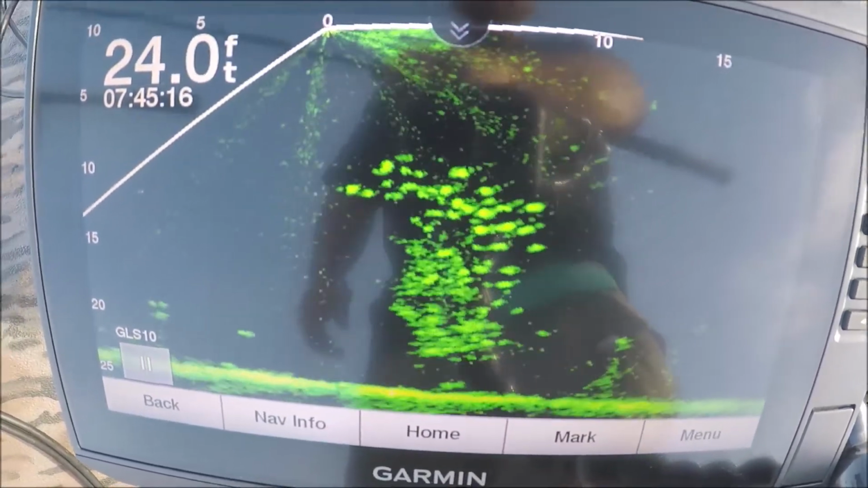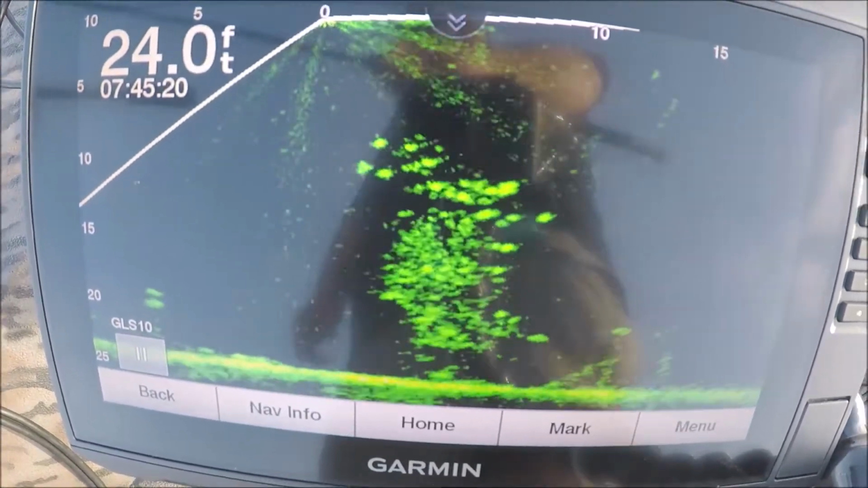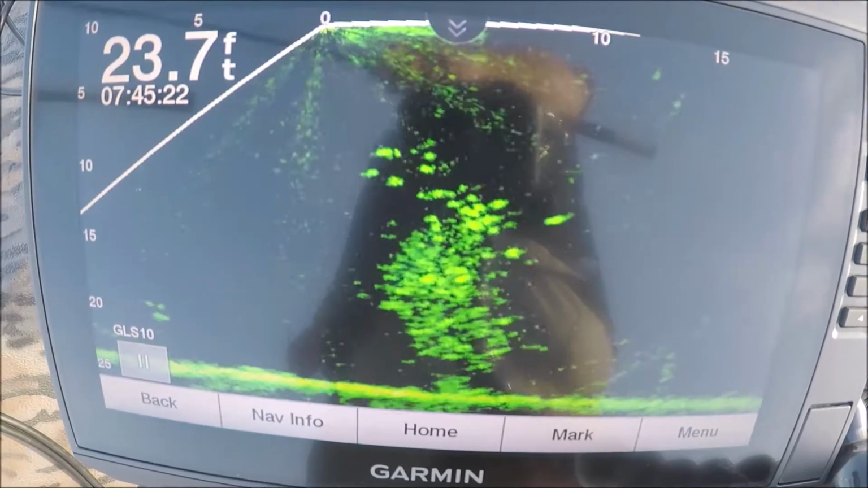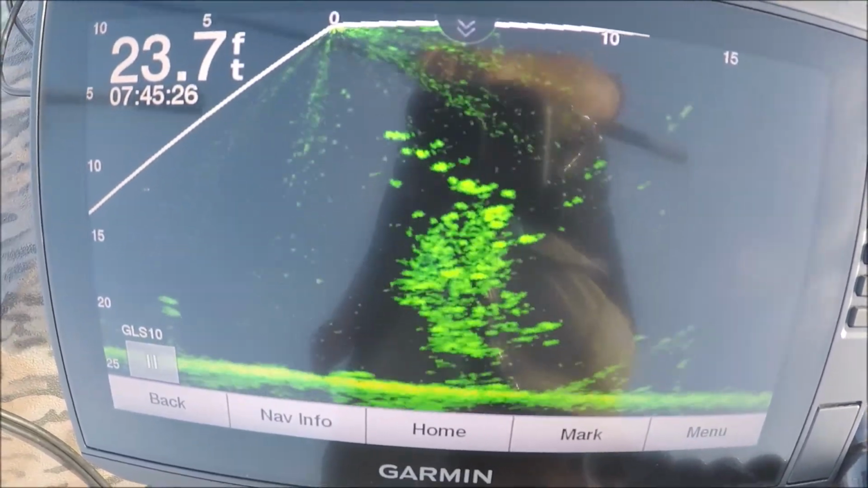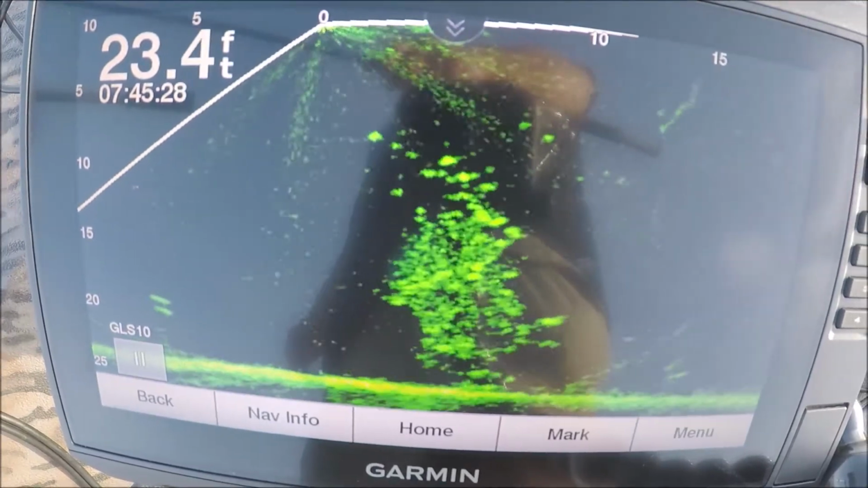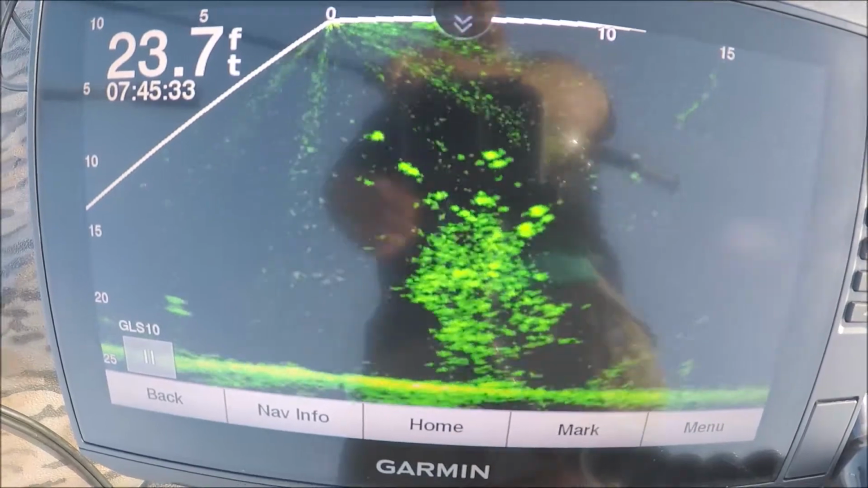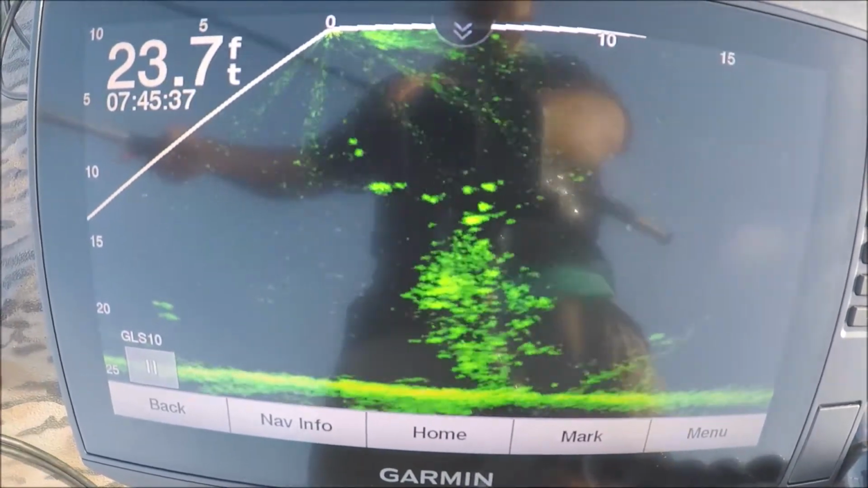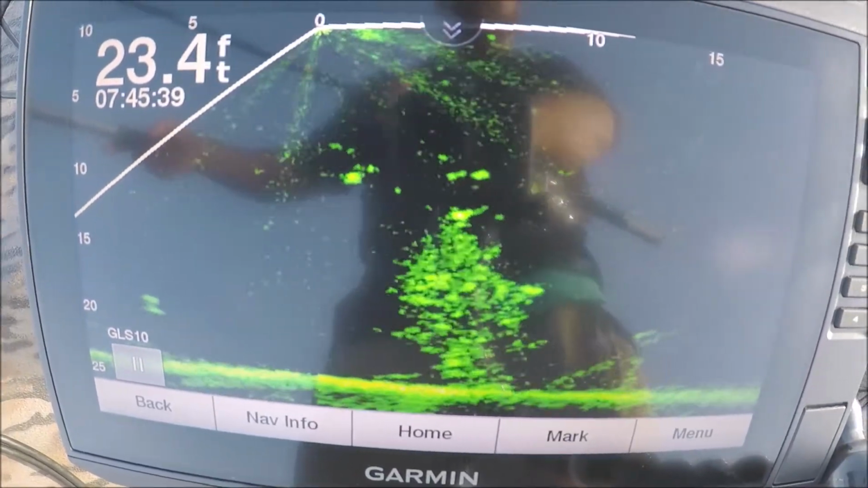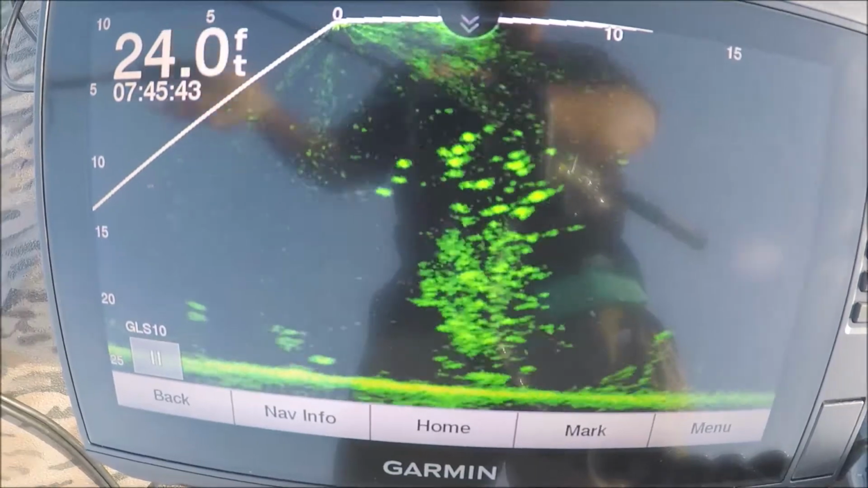So my whole bait is basically covered up with fish right now. Let's see. There's my bait, jigging it up and down right there. See it on the screen. Fish are a little more to the left.